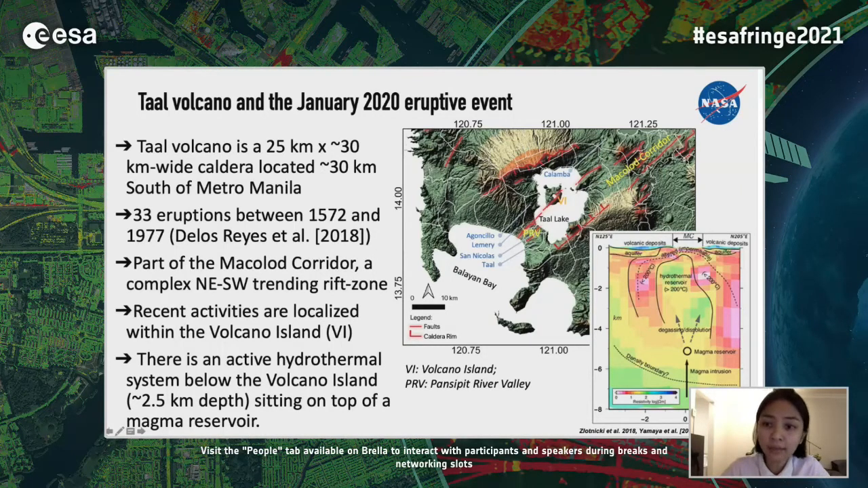The volcanic island, or VI, is in fact a resurgent dome within the Taal Lake. It's comprised of 40 volcanic vents. The largest is called the main crater, the circular hole in the map.